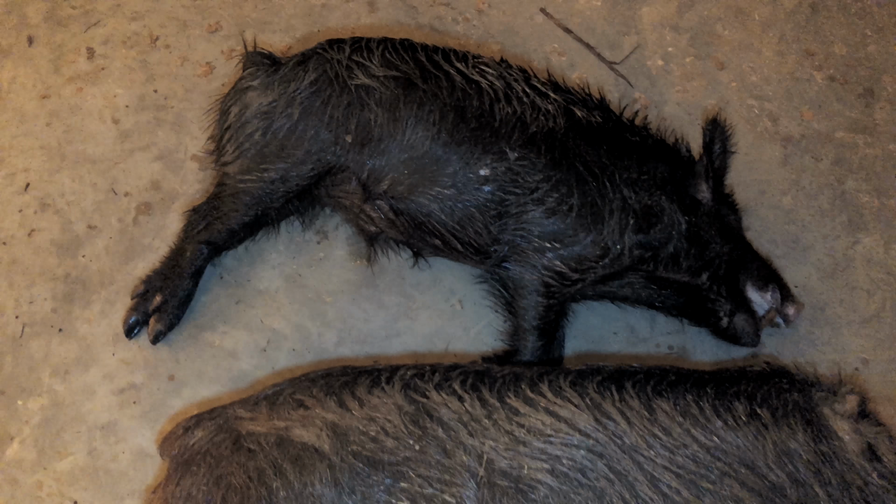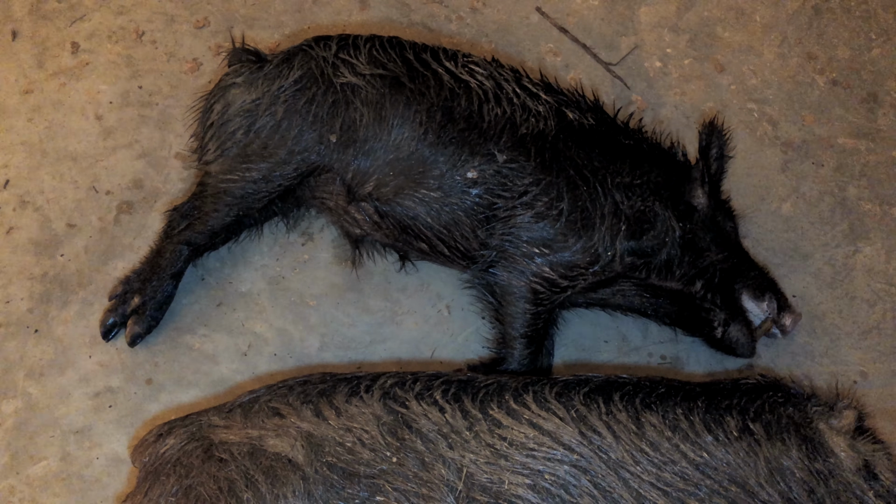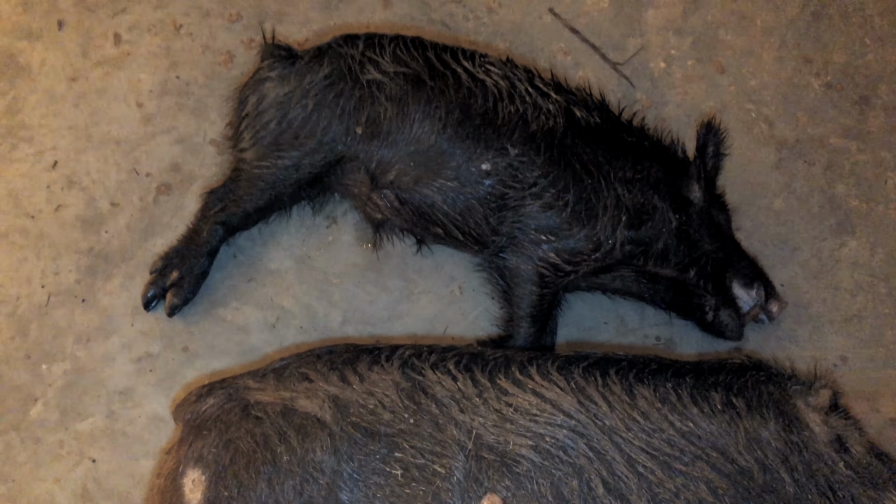I don't even want to tell you about my pig because I'm embarrassed, because it only weighs about 160 pounds. This is a little boar. But I'll tell you anyways. So I only tracked this pig about 4 miles. No, I'm just kidding. About a half a mile. I saw him running through the woods and tracked him down. Had to jump down an 8-foot creek, come up the other side.